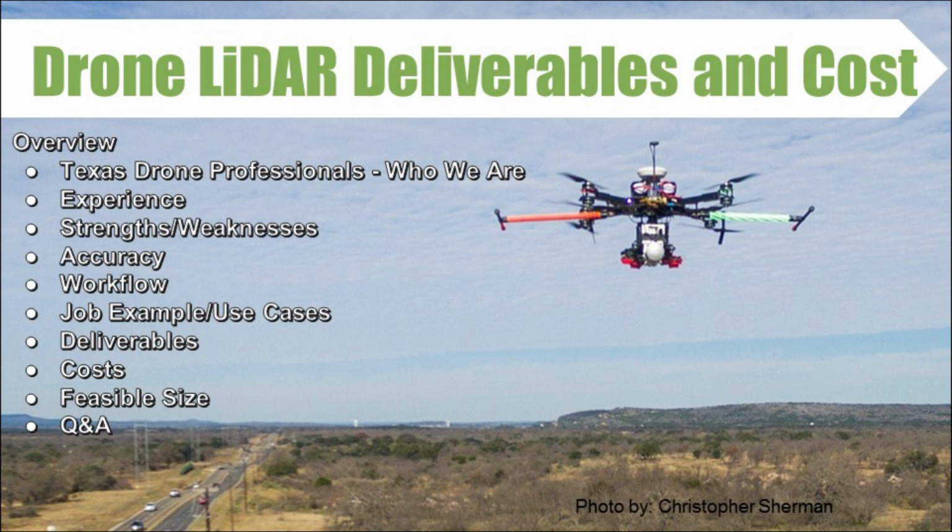Then we're going to go over some job examples and then cover some use cases of how we might use drone LiDAR. Then we'll get into possible deliverables, different deliverables that our customers have needed in the past, and possibly what deliverables you might be able to use within your company. Then we're going to cover the cost of using drone LiDAR, then go over the feasible size, what area can we cover, say in a day or in a few days, give you an idea of what is feasible with drone LiDAR. And then we'll get to some question and answers, some basically frequent questions we've been asked at different presentations.